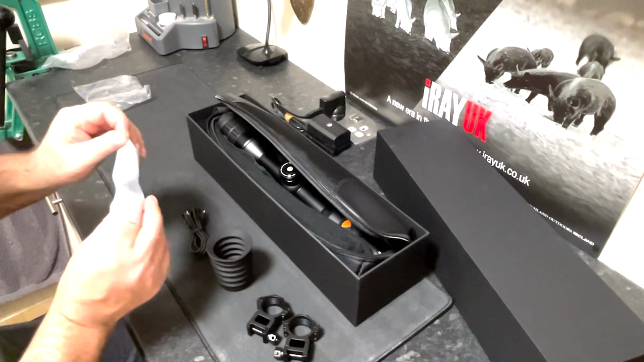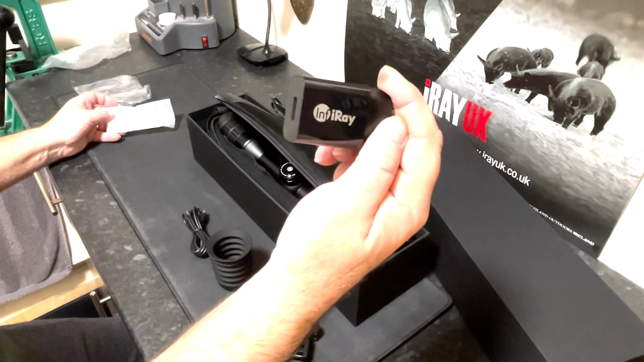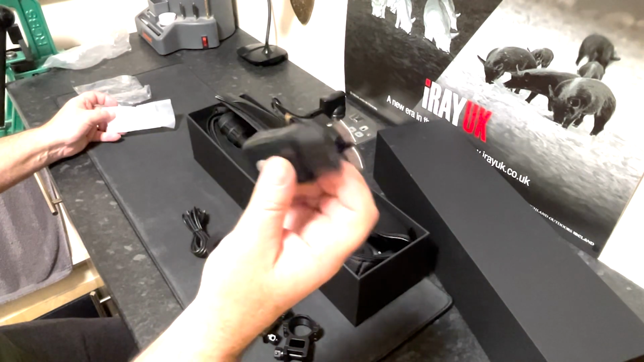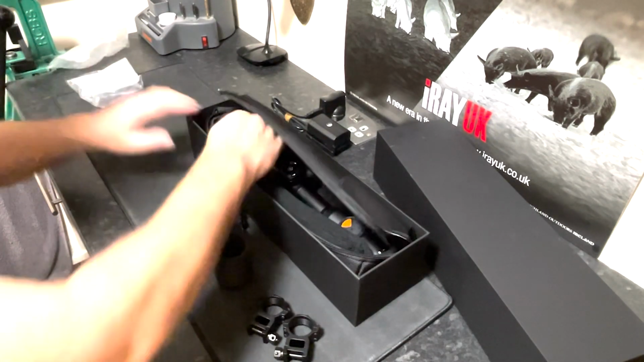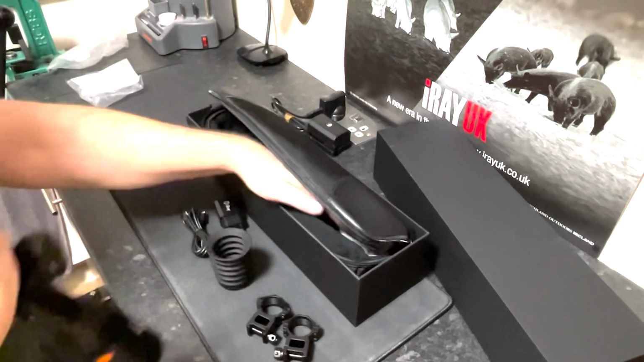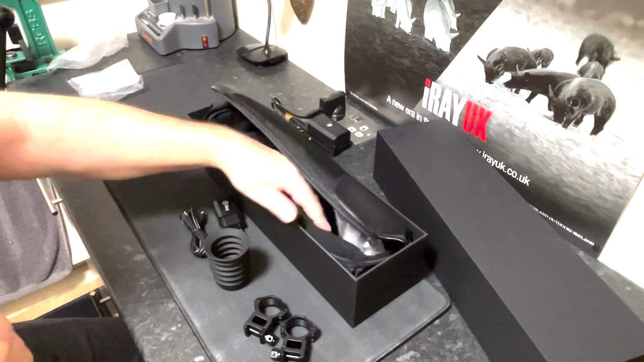USB, your power adapter for your charger. You'll need an adapter for UK for that. And the scope itself, just a cloth. The manual you'll have to download from Infiray.com.